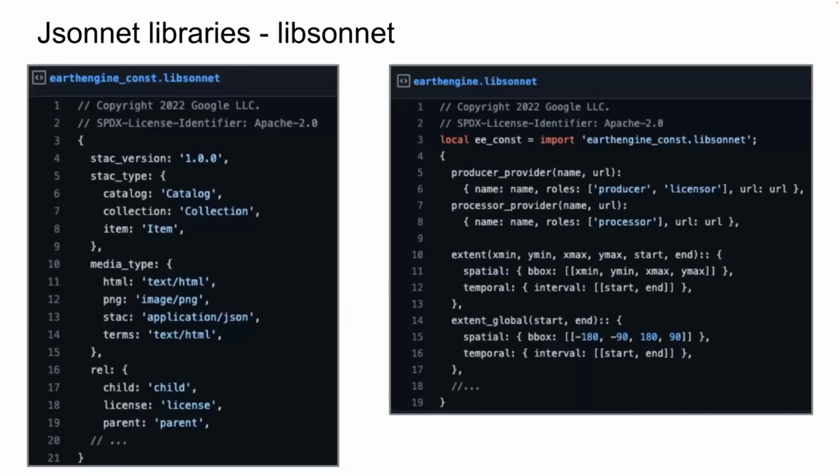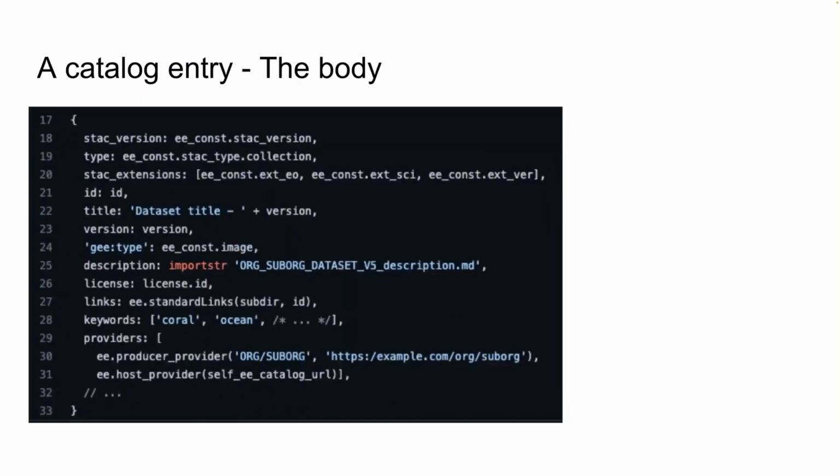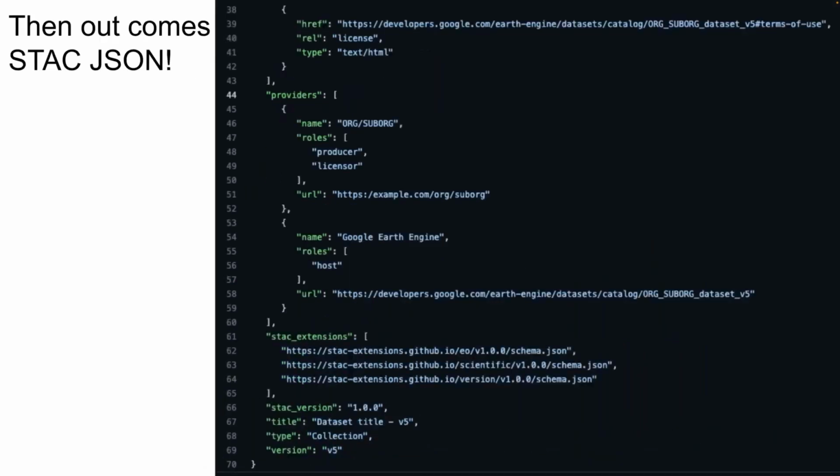We have some helper files that we can build. We can have things like your STAC version. You can have your Earth Engine helper functions that say like your extent, things that you generally want. You can then have a catalog entry that's got a bunch of local variables you're going to fill into your template in the same file. Then you can use those to write out what you want to have in your STAC. And then you can have out the other end from that template come out the STAC JSON that you'd like. There's the rest of it.